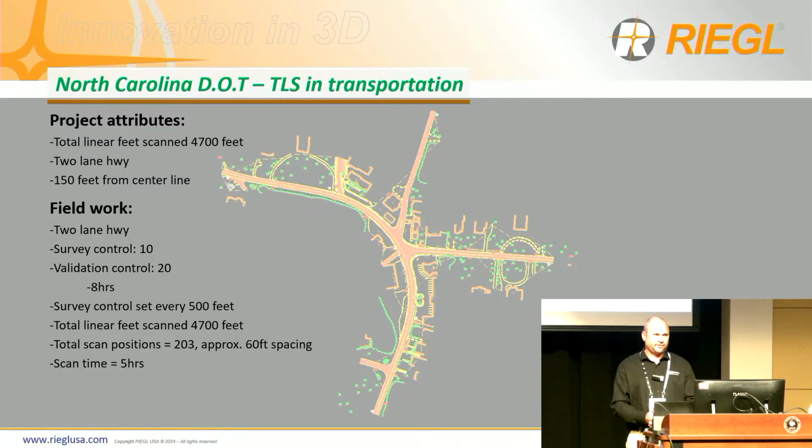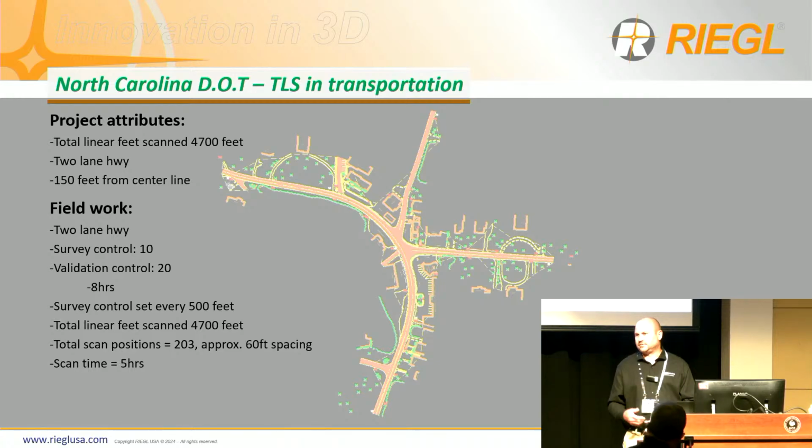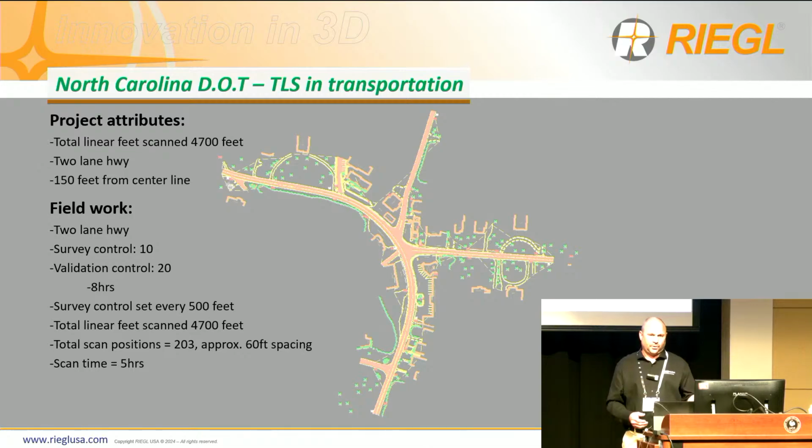There were 10 survey control targets on this project and 20 validation points. The validation points are just PK nails that we put in the side of the road to check our point cloud later on in the process. All our control, we shoot in with a total station and run digital levels through all of it. The field work for the control was 8 hours.